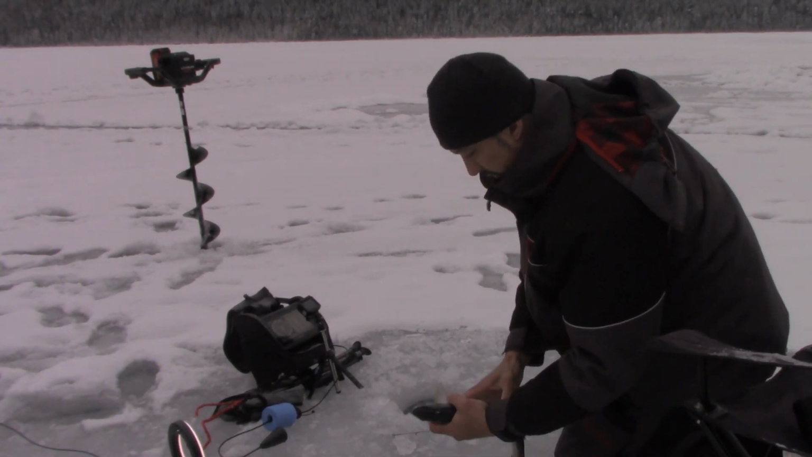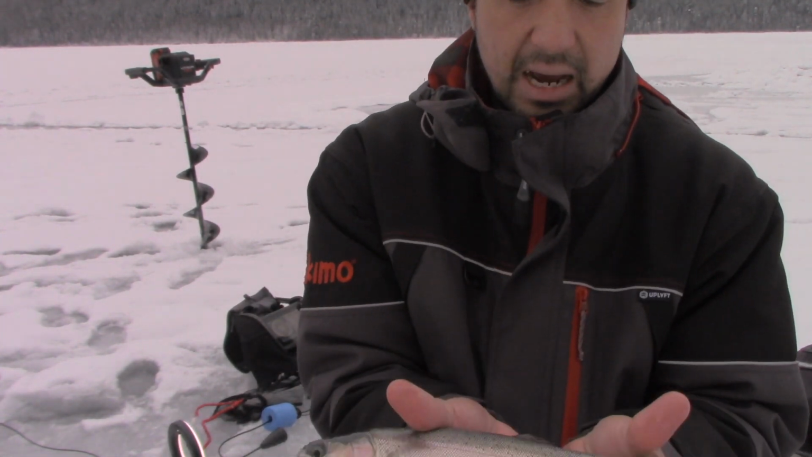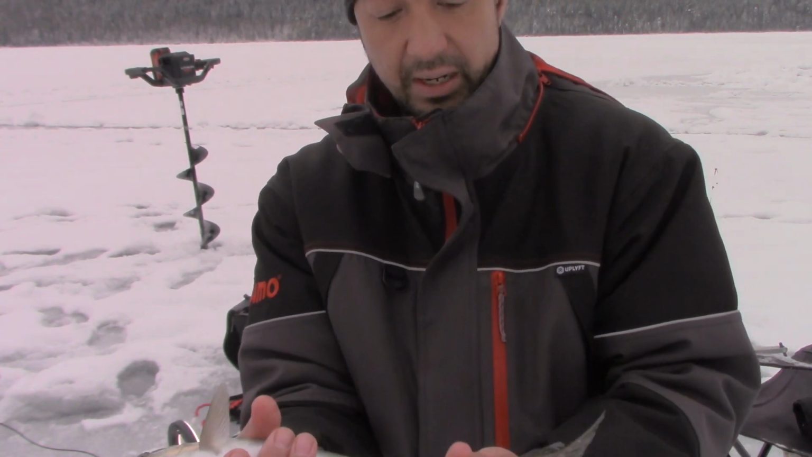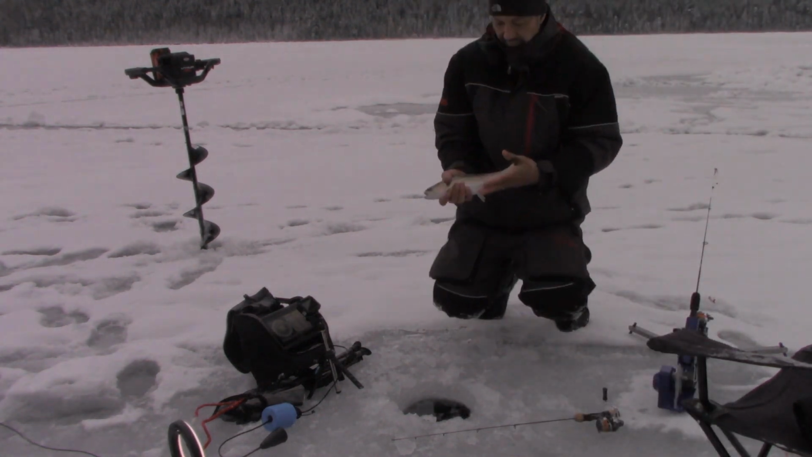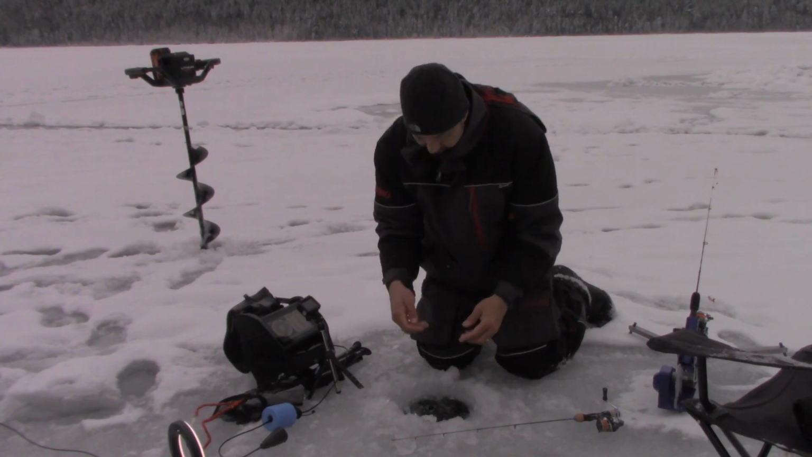Hook just popped right out. There we have a look. This is a splake out here on White Lake. Not a bad little fish, but we're gonna let him go. I don't think I'm gonna keep any here today. Oh, there he goes.